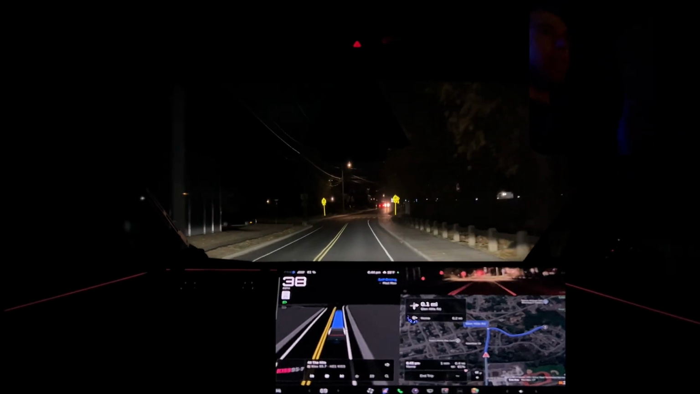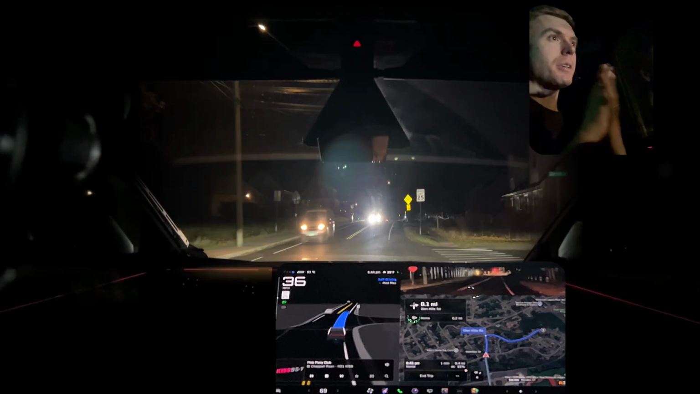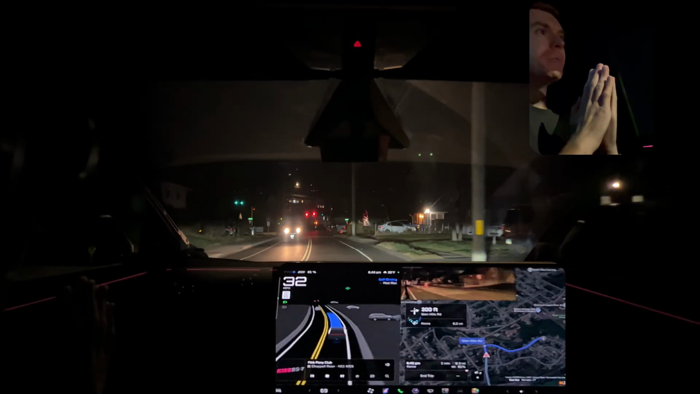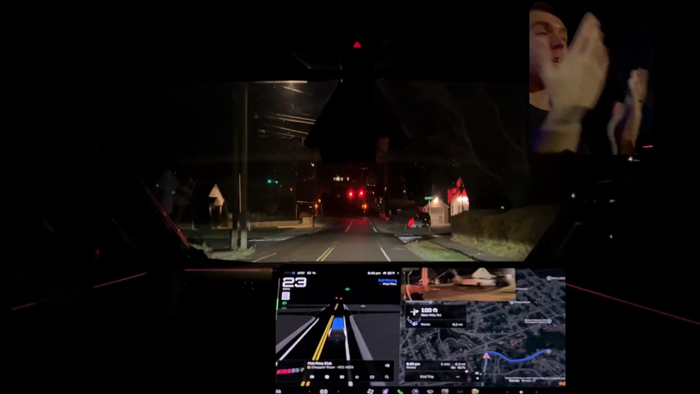Alright, in the finale, I'm looking for us to back into the parking spot in our driveway. Probably not gonna happen. Probably gonna awkwardly pull forward and have to clear my wife's or my Cybertruck again.